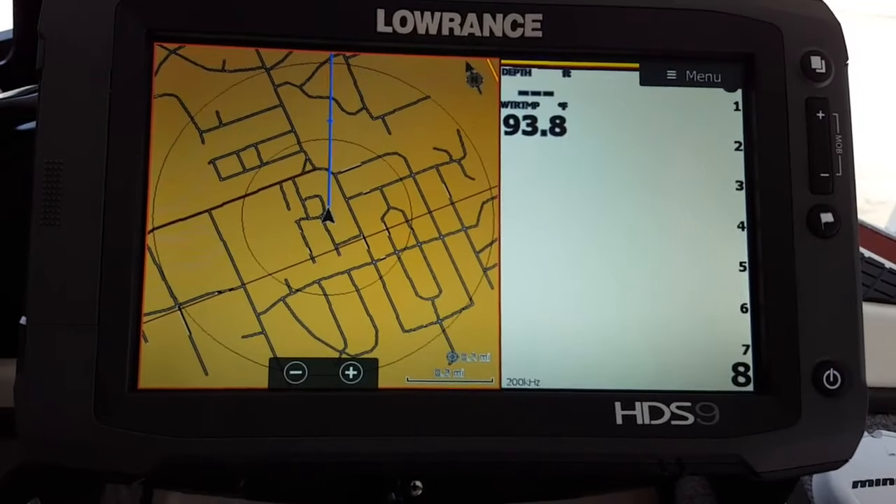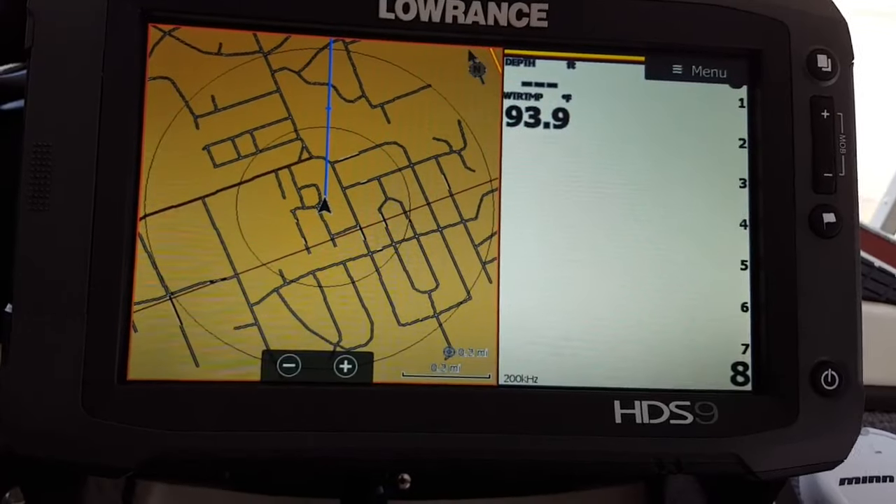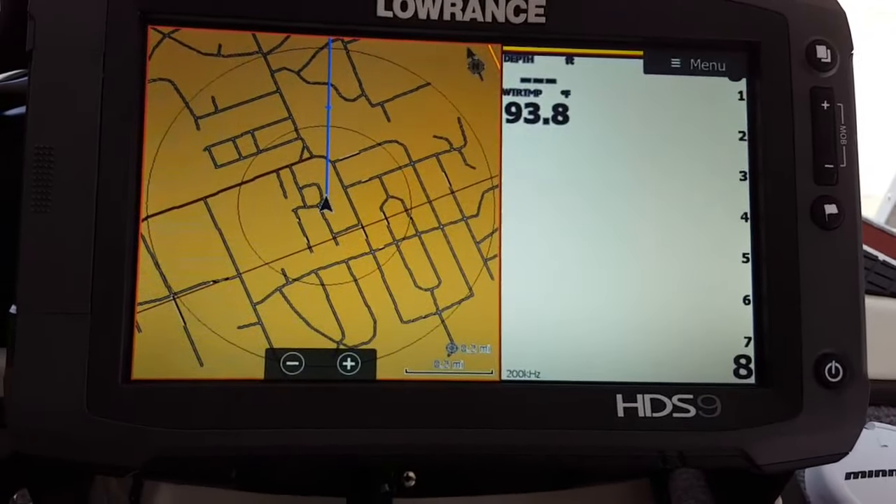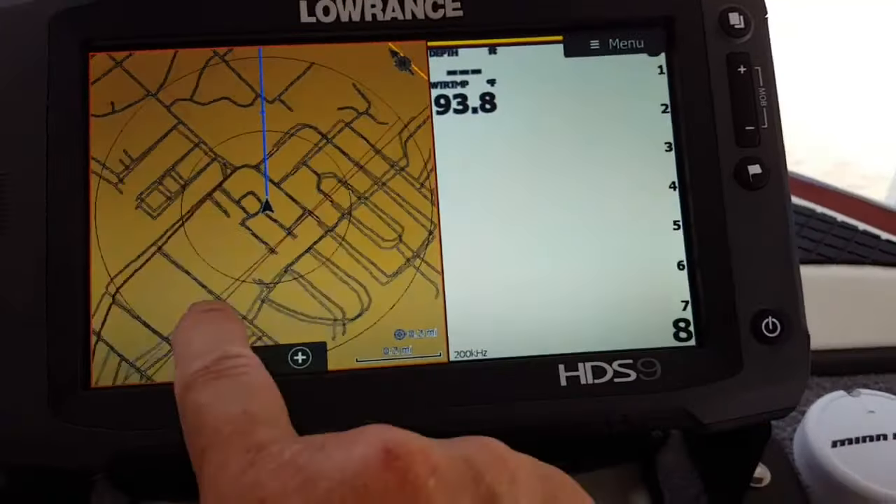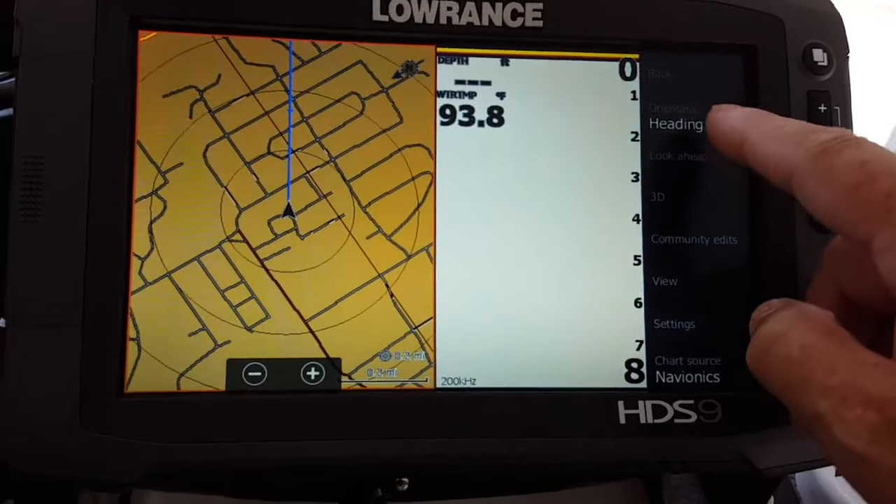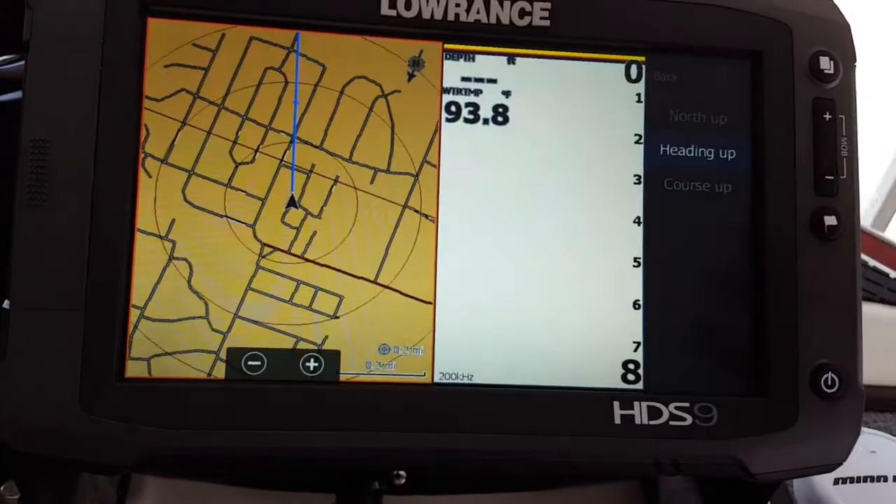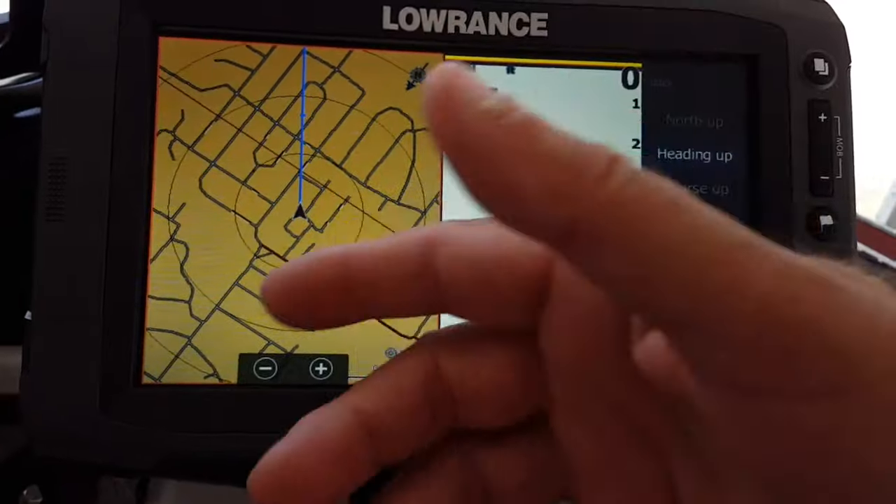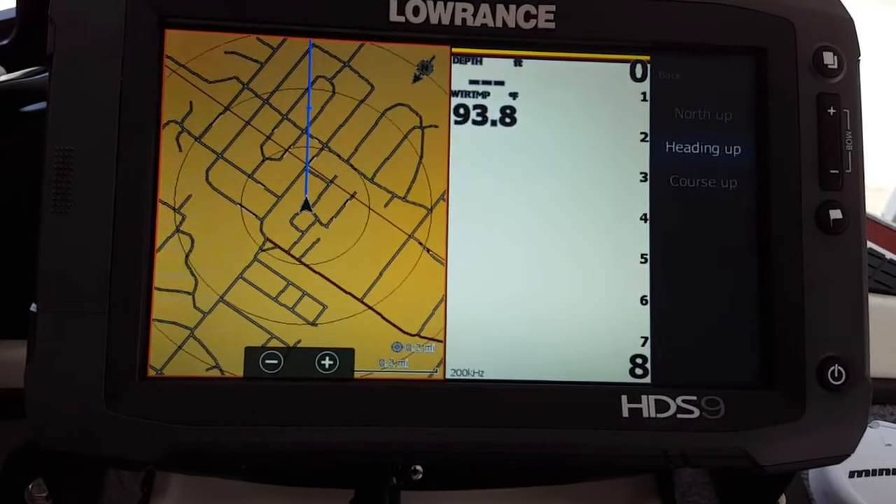So it's not that real complicated, but I just decided to make this. I get a lot of guys asking me over on Kentucky Lake, how do you set up your sonars? How do you stay on your waypoints? How do you know where you're traveling? Well, I'm running, as you can see here, I'm running heading up. It comes standard default and it says north up. That's what most guys run. Well, they can't figure out why the arrow's pointing the opposite direction, and they can't figure out why their screen's spinning and they can't stay on the waypoints.